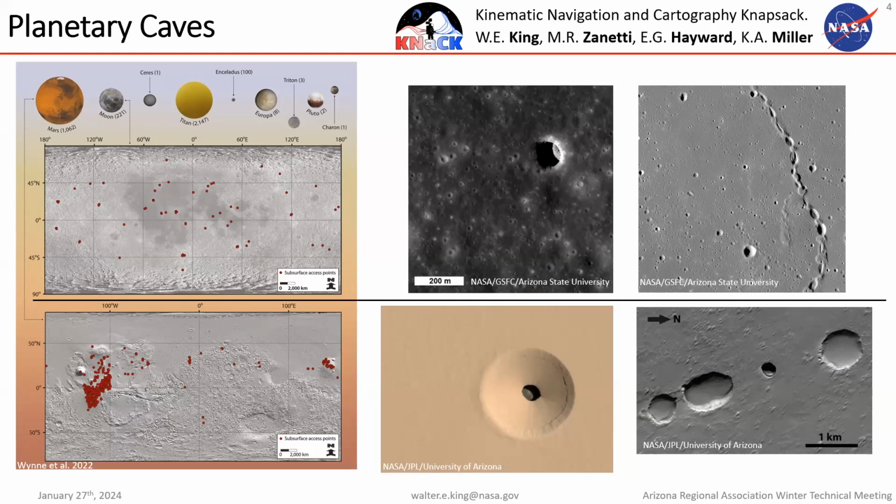And the space community cares about these because, one, they probably hold a wealth of scientific information. For instance, caves on the moon could be billions of years old. The crust doesn't recycle in the same way it does on Earth, so they could hold lots of information about the history of the moon and by extension the Earth and the solar system at large.